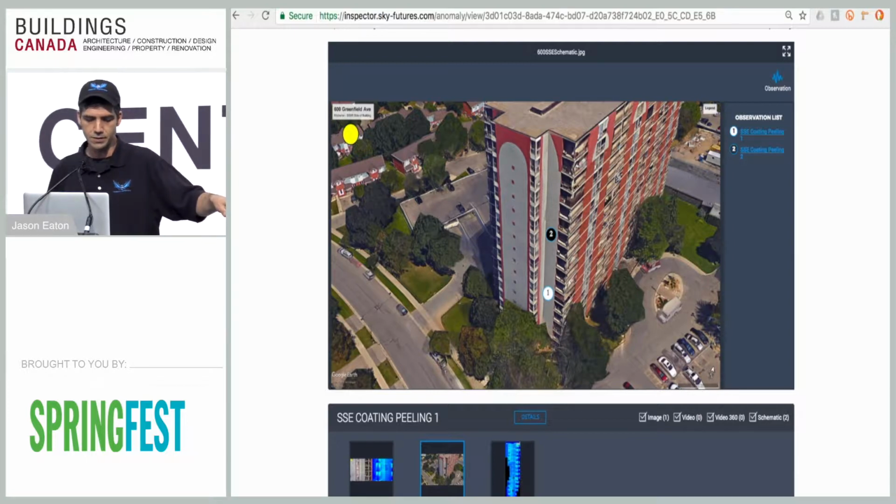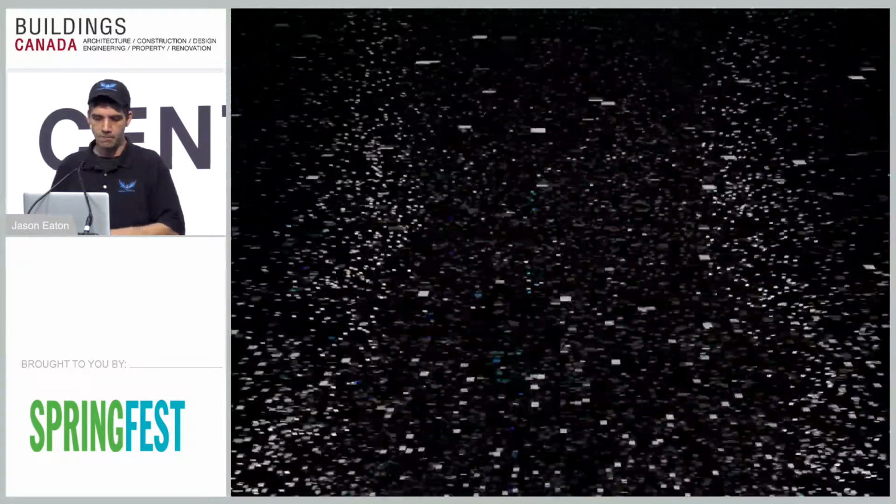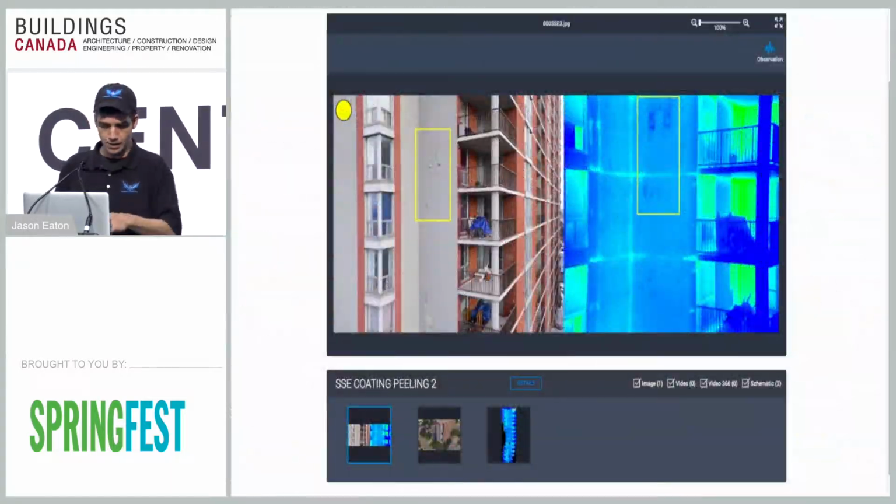Down on the bottom here, there's the picture of the building. There's the actual thermal and RGB photo that we did. And in this particular one, I threw in that full face in thermal as well. So you click on it, and it brings you in, and you can see how we can highlight different spots on the image to show you anomalies. In this particular case, there's a coating degradation happening. You don't really need thermal to tell you there's a coating degradation there.